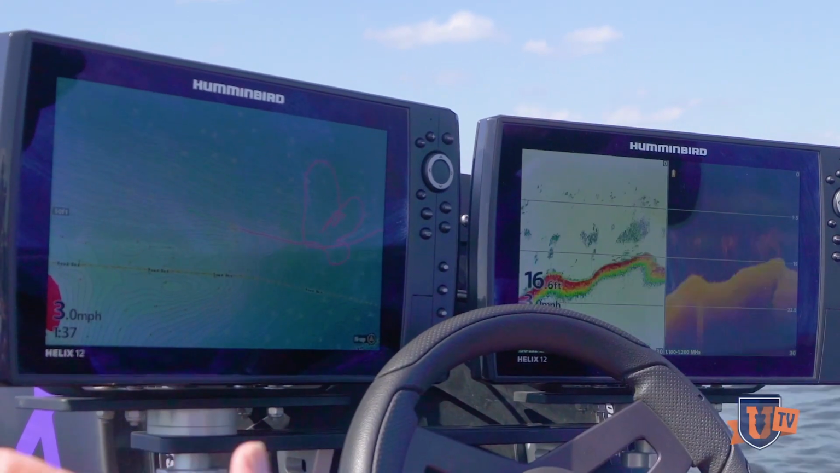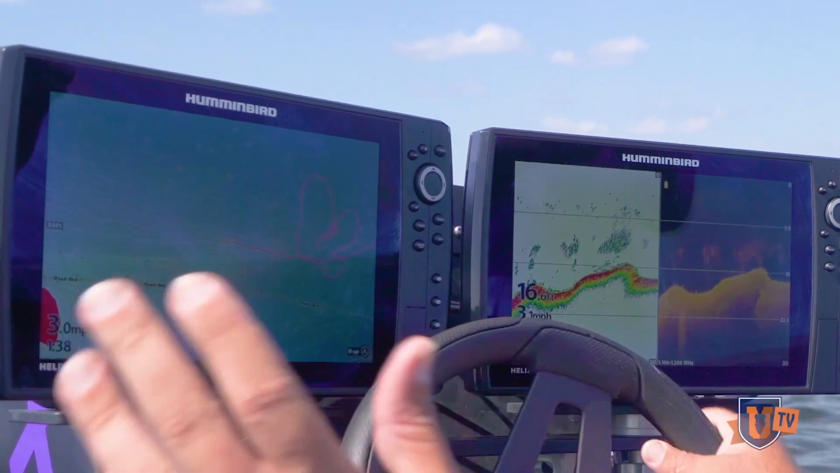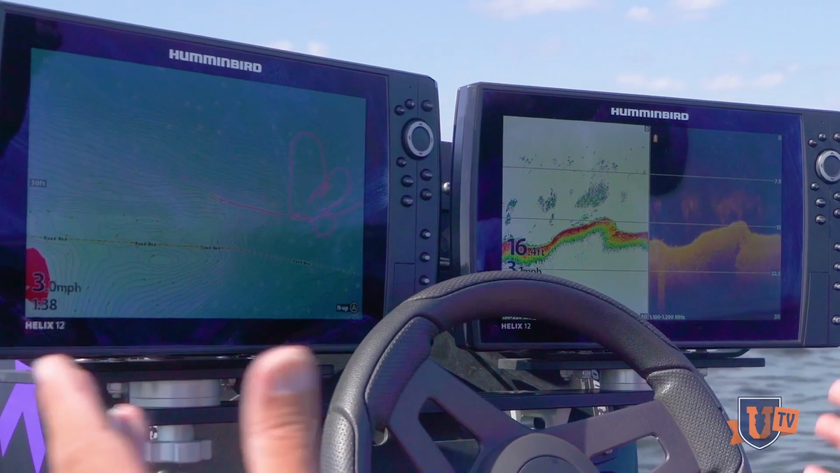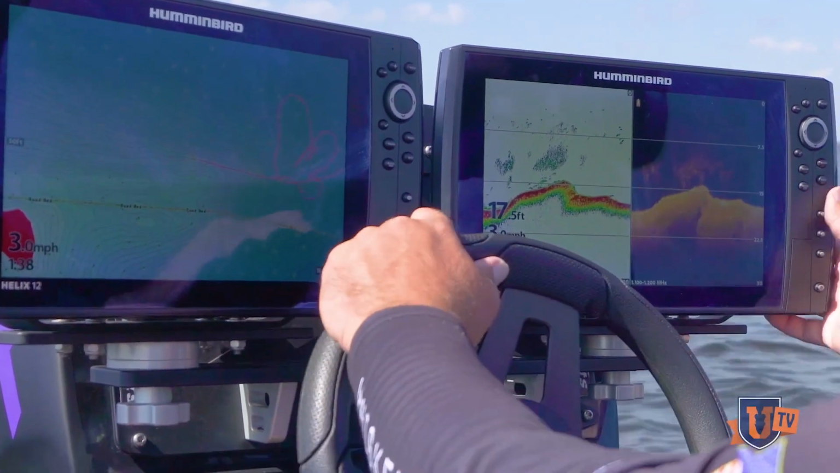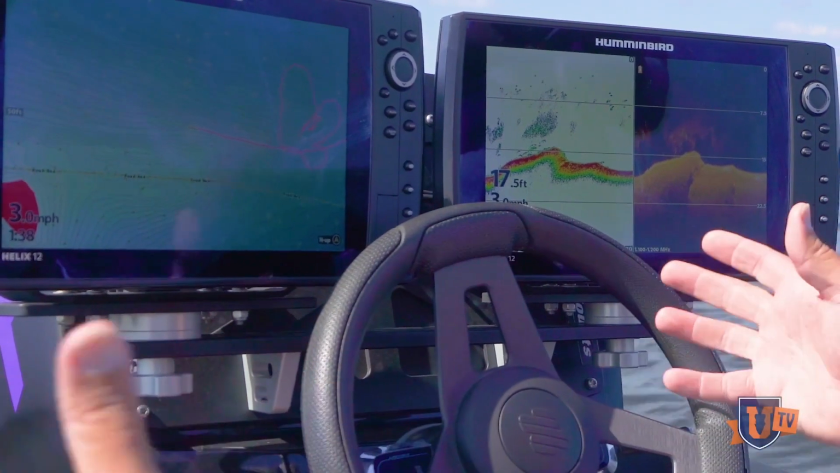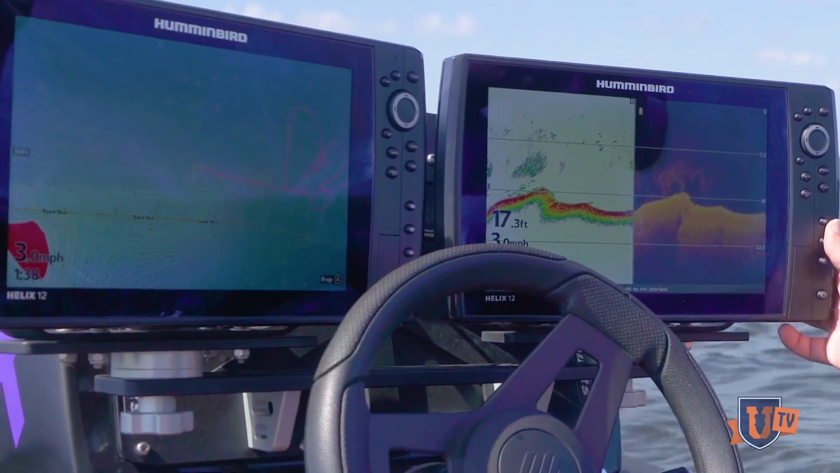You want shad around your spot, but you don't want too much shad. Too much shad means there's no bass down there eating them. So you've got a few just random fish in here, but when they're here, there's gonna be 15, 20, 30 of them that you'll see.